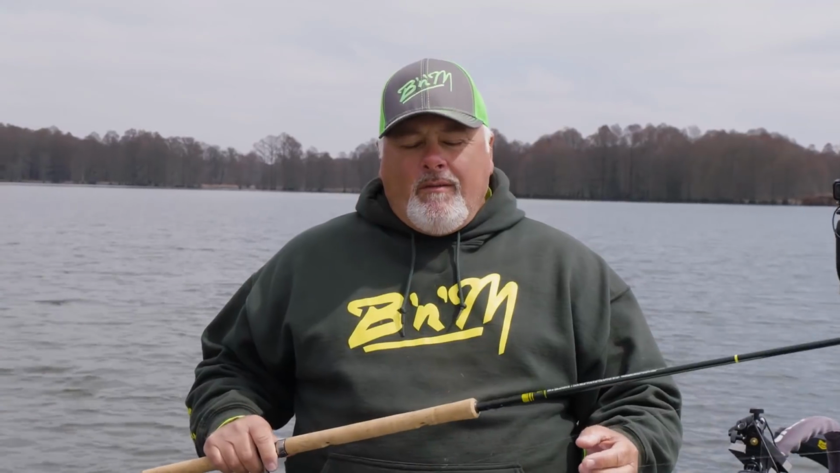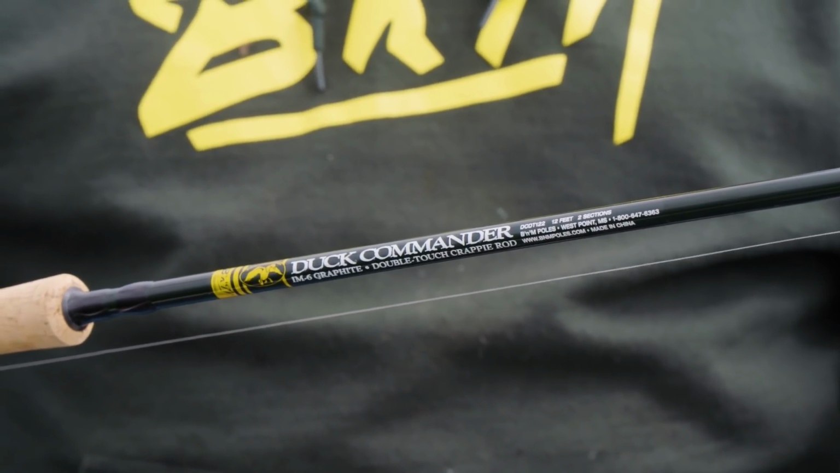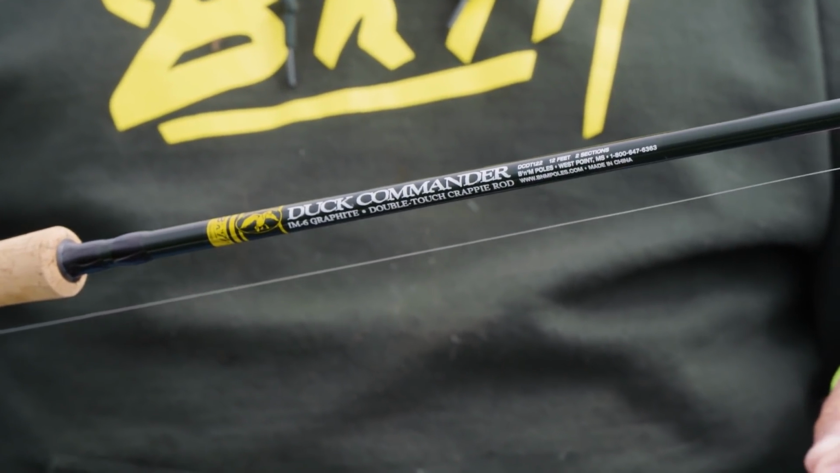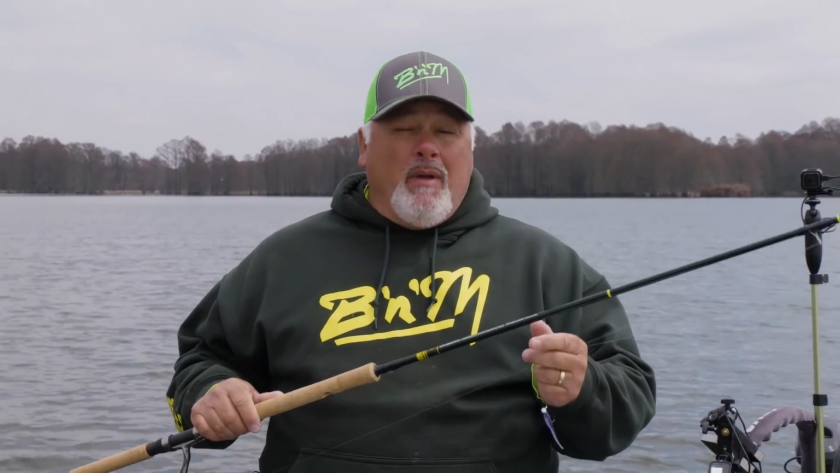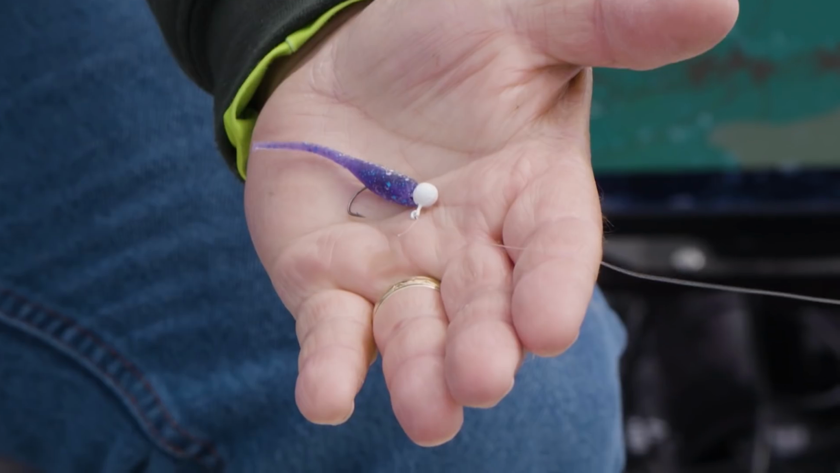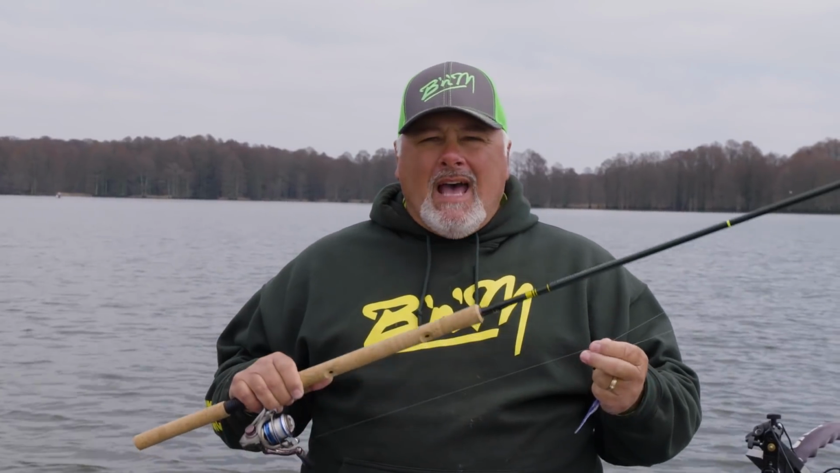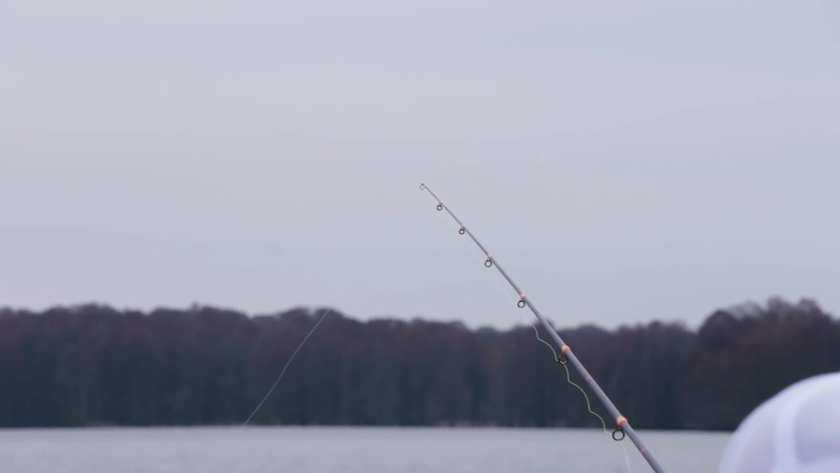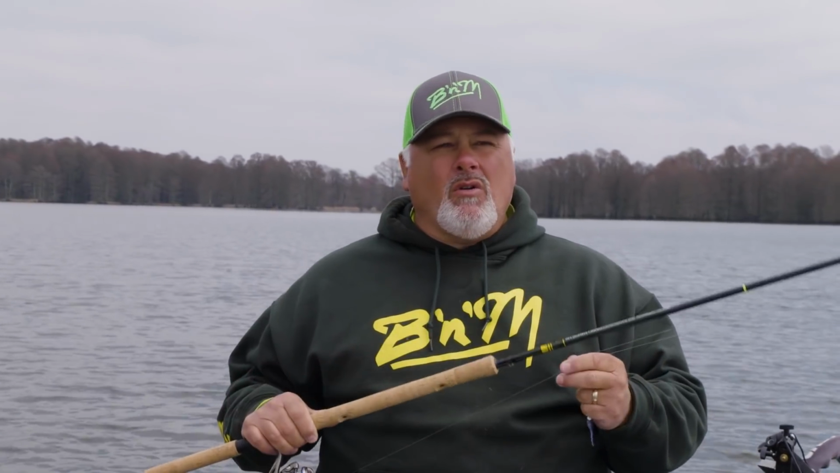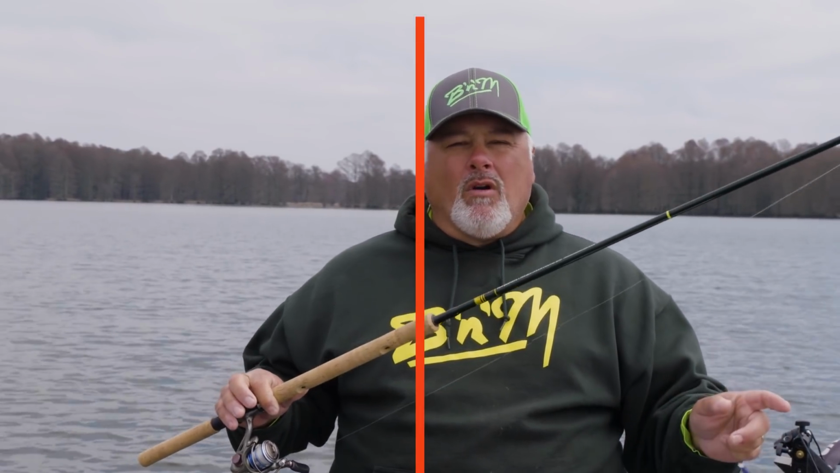Here's the day's gear check for you. Today we were using the 12-foot Duck Commander from B&M. The reason we're using this pole, it's a real sensitive pole. Has the backbone we needed to pull the fish in. My biggest thing is the sensitivity on it. Using 8-pound Slime Line, clear Slime Line, using a Bonehead jig, purple shad jig. Russ was using the high vis today, and I was using the clear, and I was getting more bites than he was. So he changed over to the clear also. It made all the difference in the world. This water's clear. We went with clear line and it worked.